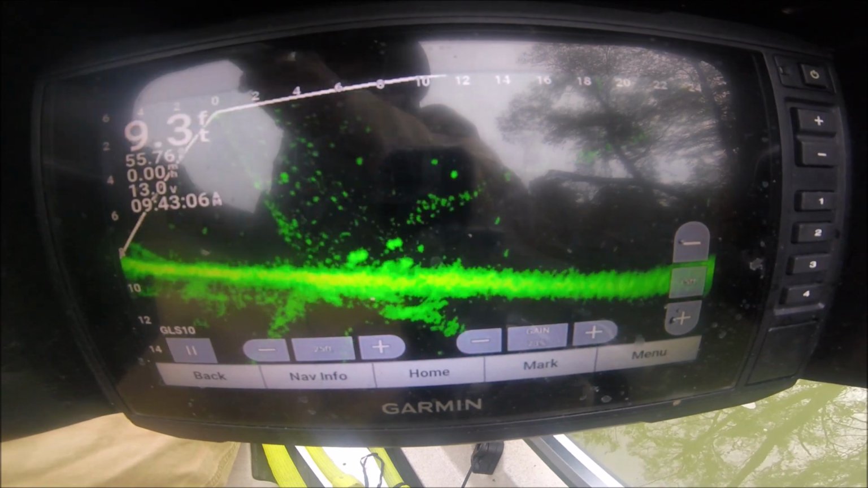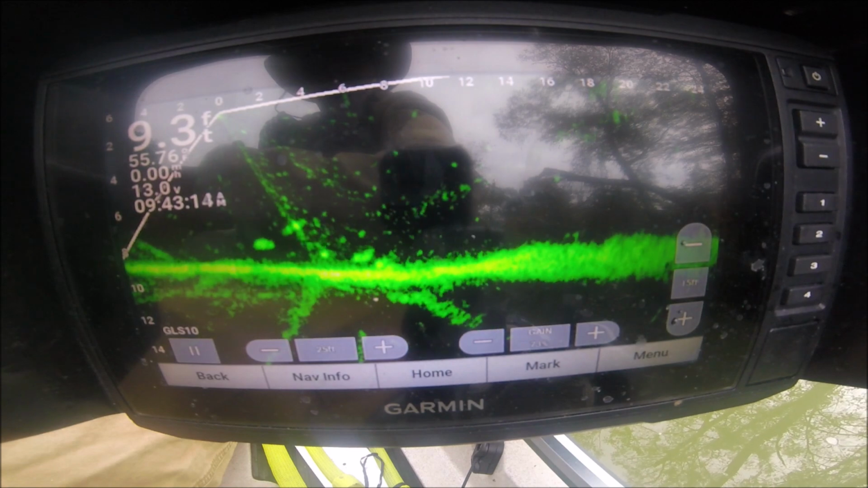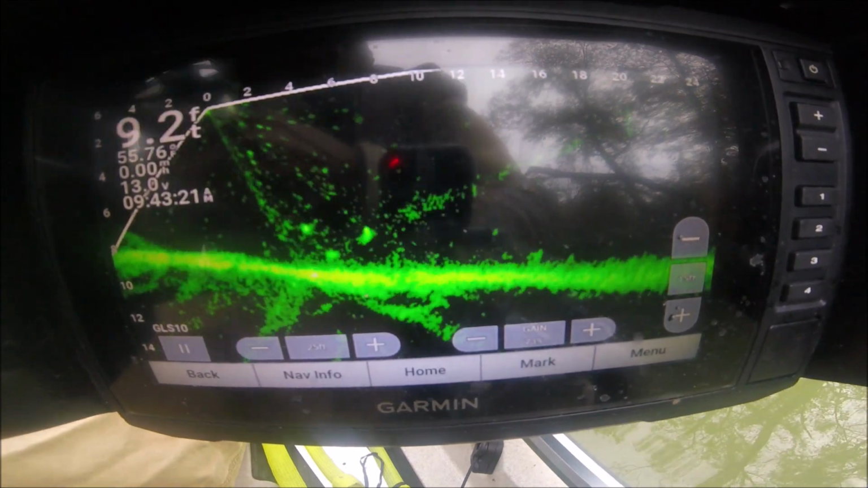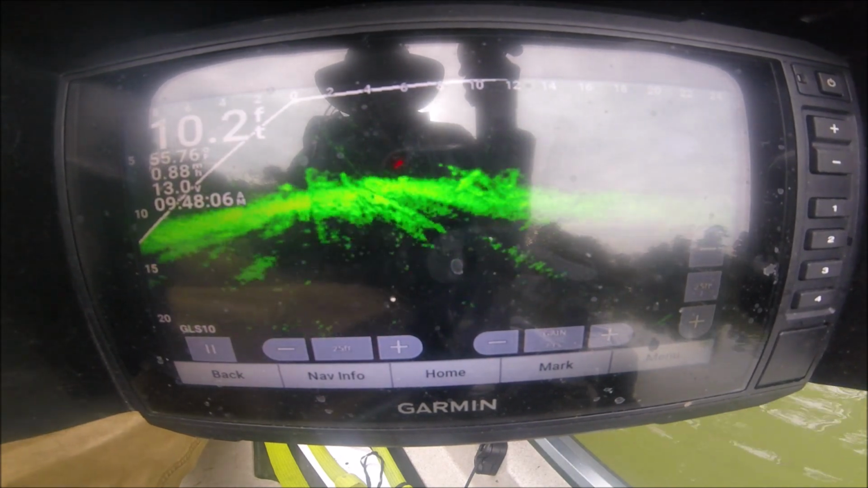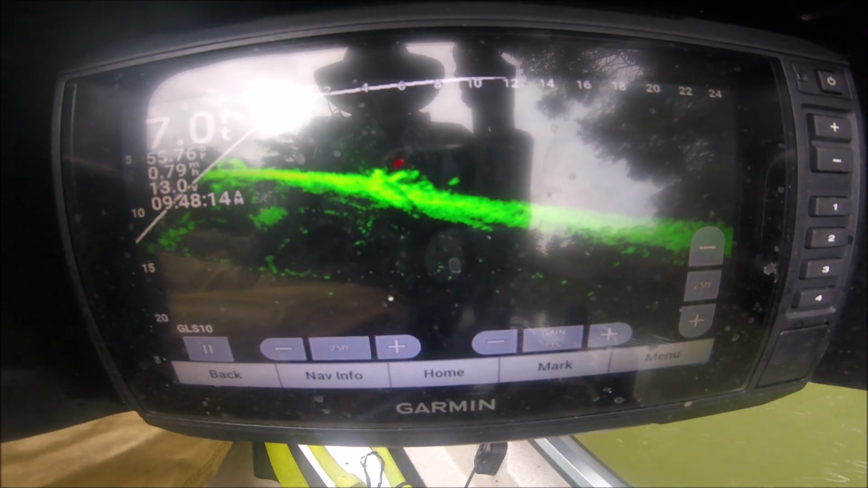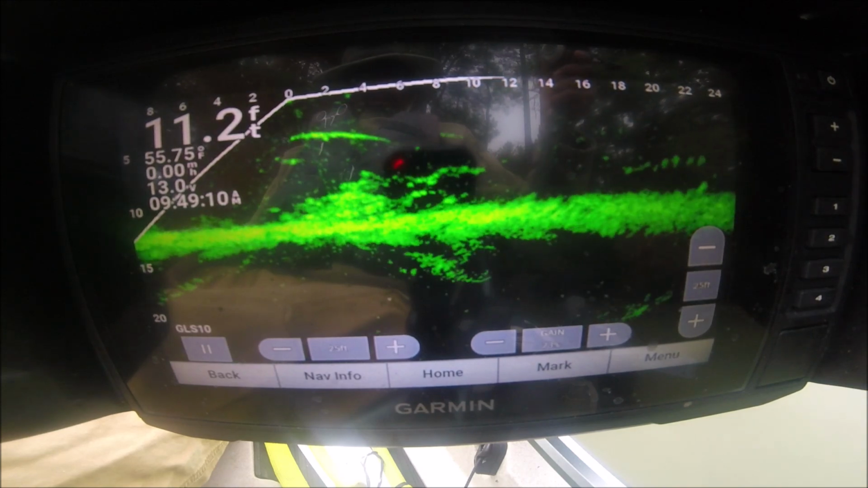There's some fish down deep over there. Catfish. Add one of them. Let me go find these crappie. Alright guys, that wind's trying to pick up a little bit. I'm going to try to get over here and get on another pile before it's just blowing 90 to nothing. That tree is just about right up under us.